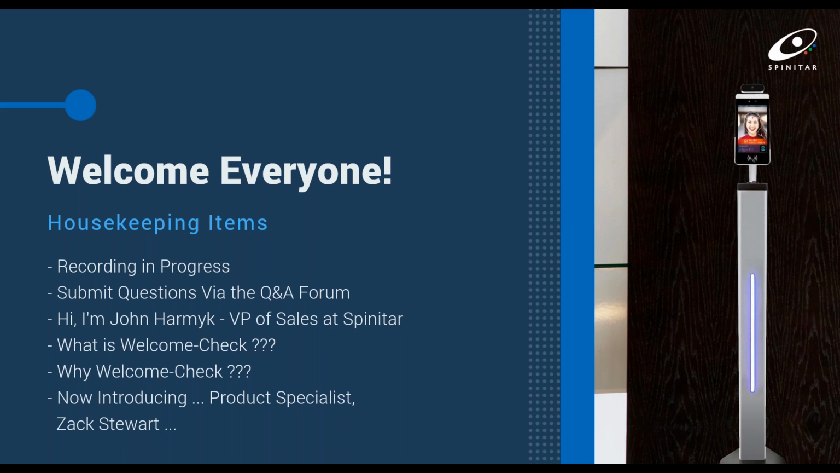Welcome-Check is a hands-free thermal imaging device that can automatically measure human body temperature prior to allowing people into your facility. Welcome-Check also has advanced facial recognition features. It allows access to real-time data and statistics about people who have entered your facility using the Welcome-Check technology. It also allows you to keep your people safe when they return to work and their learning spaces.